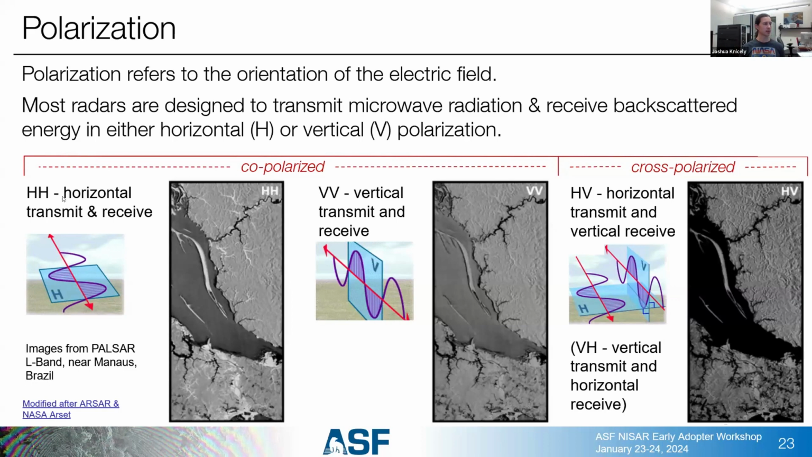When we're looking at these, we have basically two letters to describe what we're transmitting and receiving in. First letter tells us what we're transmitting in, second, what we're receiving in. So HH would be transmit horizontal, receive horizontal. VV would be transmit vertical, receive vertical. We can also do cross-polarized, in which we transmit horizontal and receive vertical, or transmit vertical and receive horizontal. Theoretically, and in just about all actual applications, HV and VH are identical. So if you're getting one of them, you're getting the other.